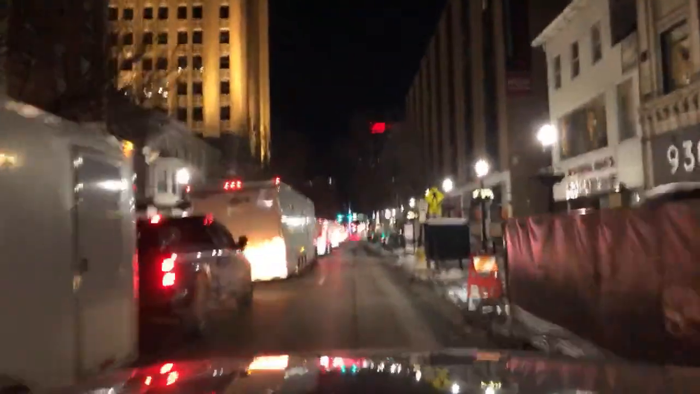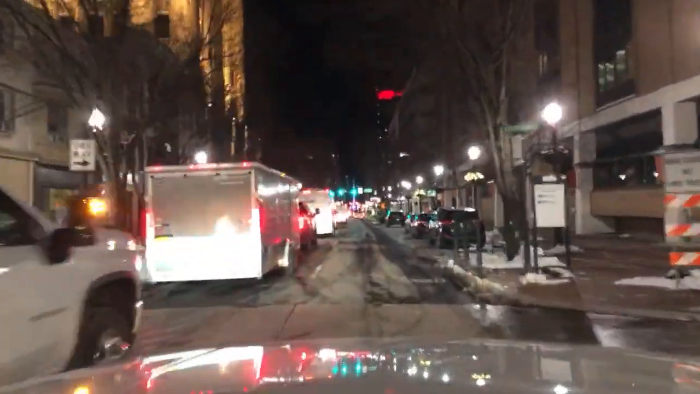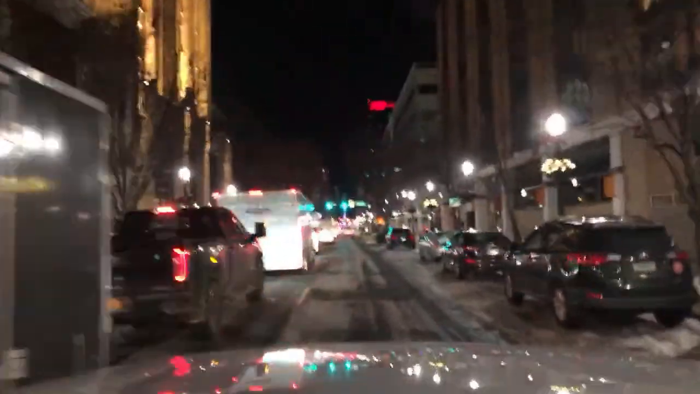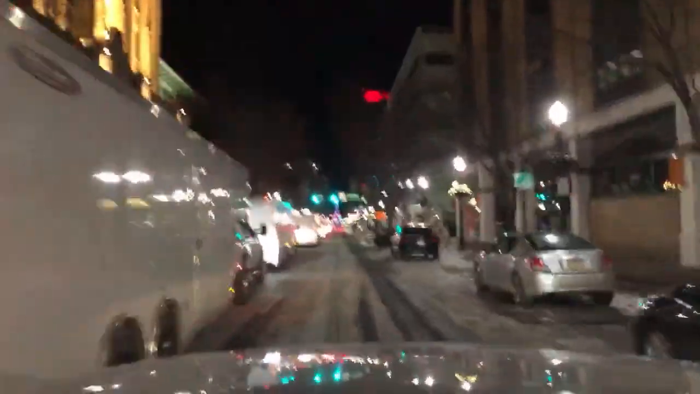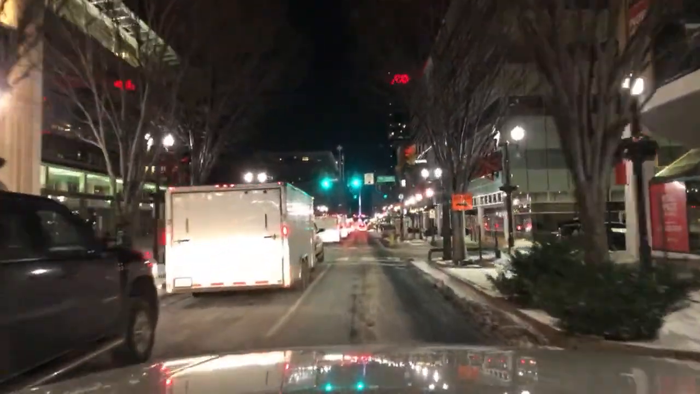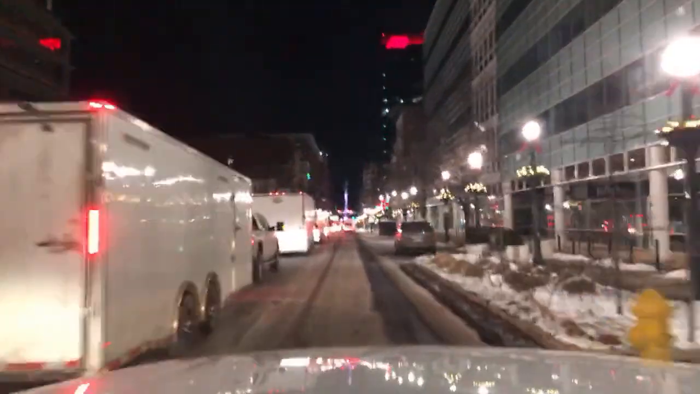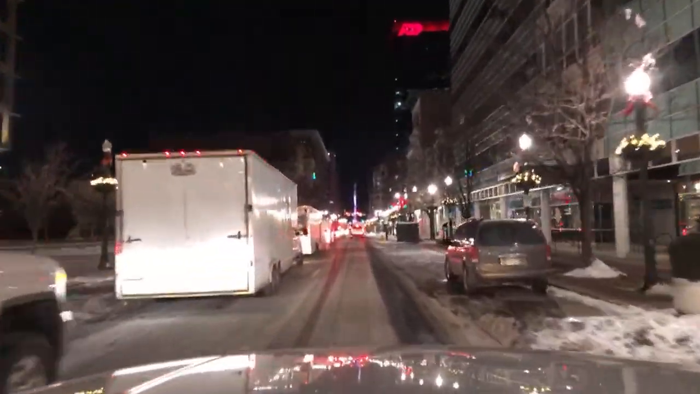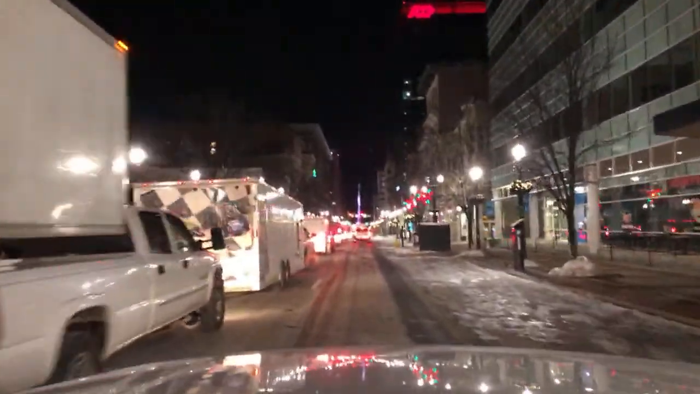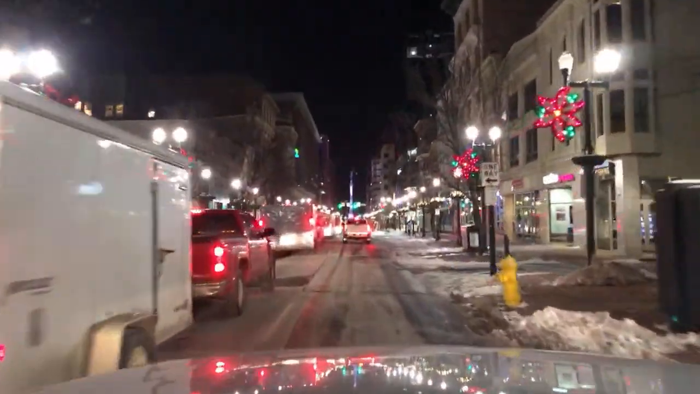They must have had races or something. Yeah, motorsports on the sides of these. I wonder where they parked them all until then. There must have been a big lot where they parked all these trailers. There's a ton of them.